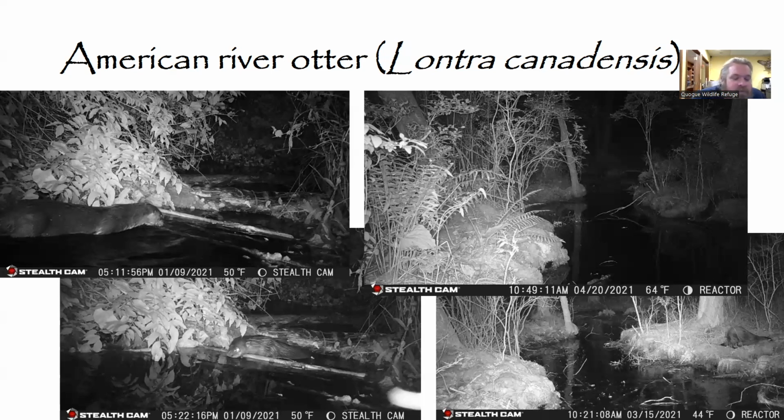And one of the most amazing things about us catching the river otters on trail cam is the fact that they were a species that was ancestrally here, but only until the late 17 and early 1800s, where they were hunted to local extirpation, effectively regional extinction.